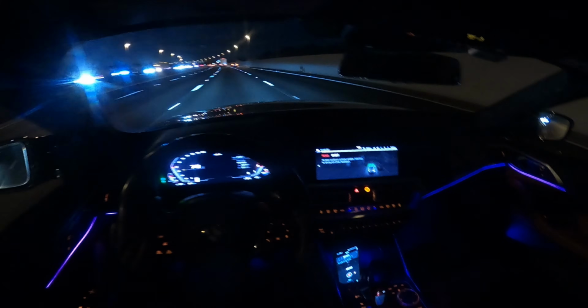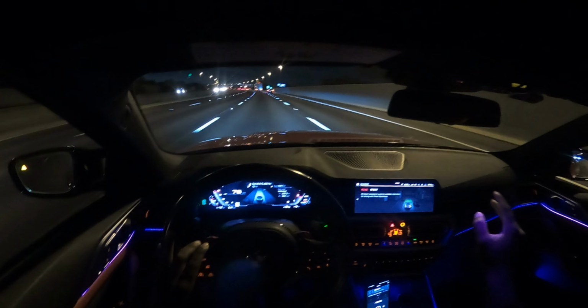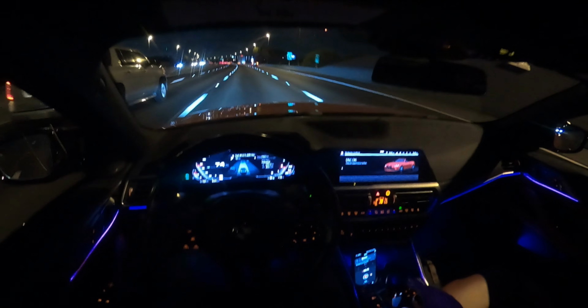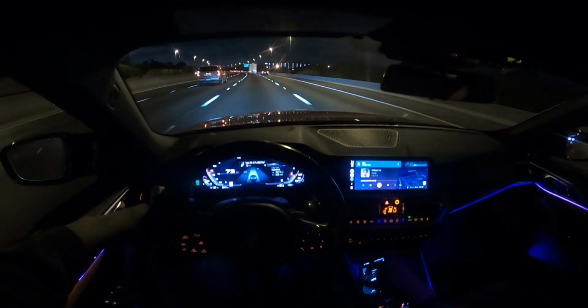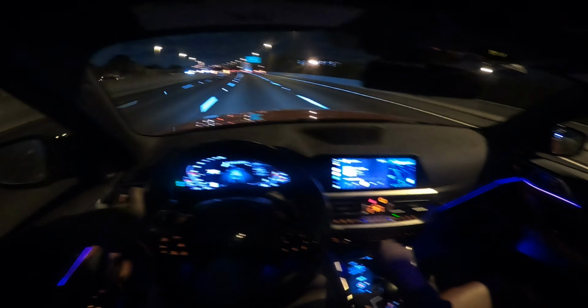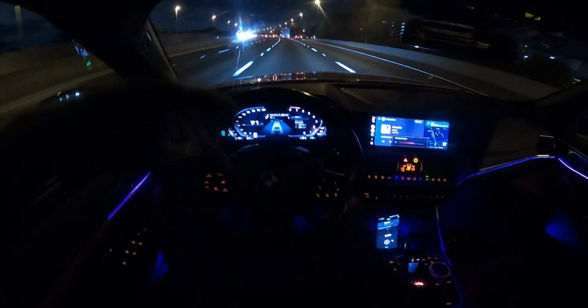You put it back in this mode right here, so it's street. You come like this, turn the AC back up, you know what I'm saying? And then you go to your music, and just start playing some tunes. Let's see if I can figure out how to do the music part. Sometimes I can't. There we go. Android Auto. Wireless Android Auto too. And then just play some music. And just chill.